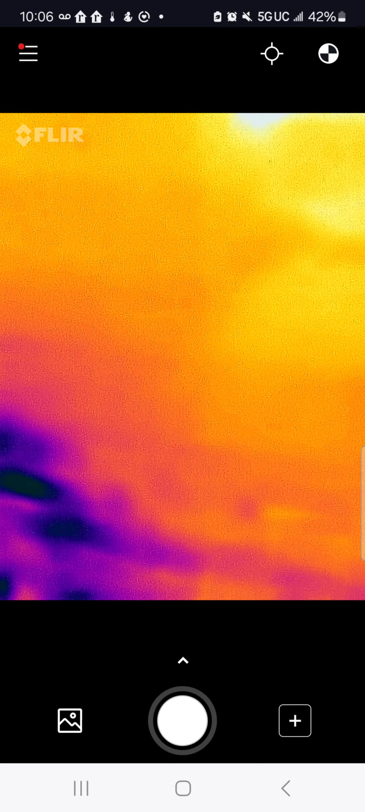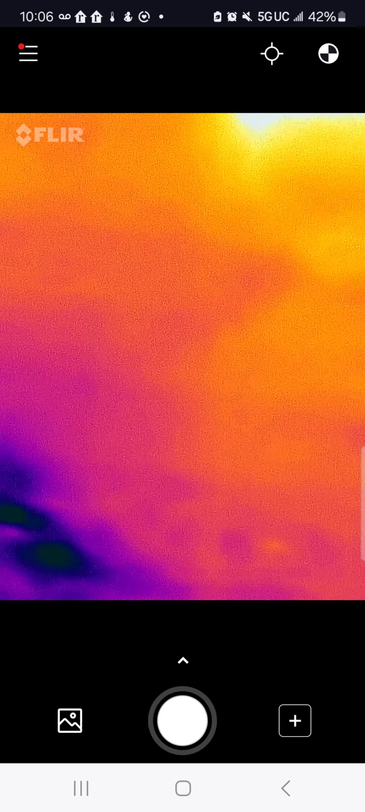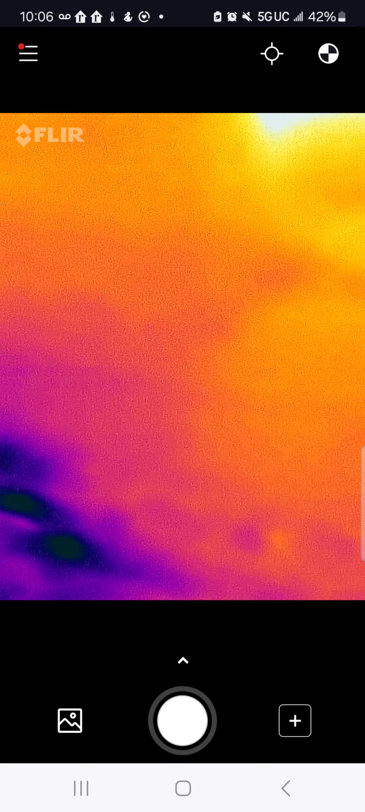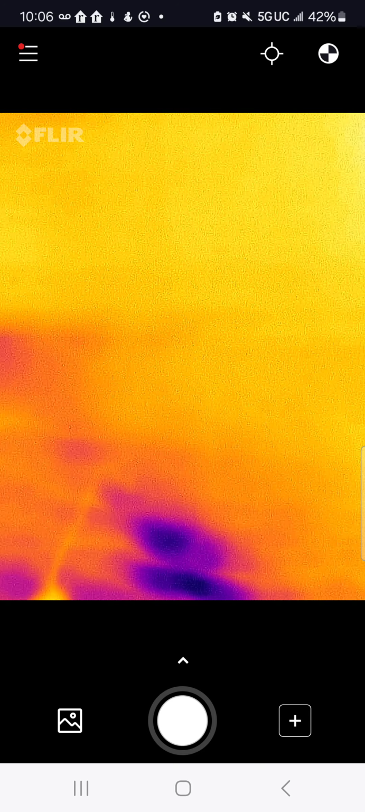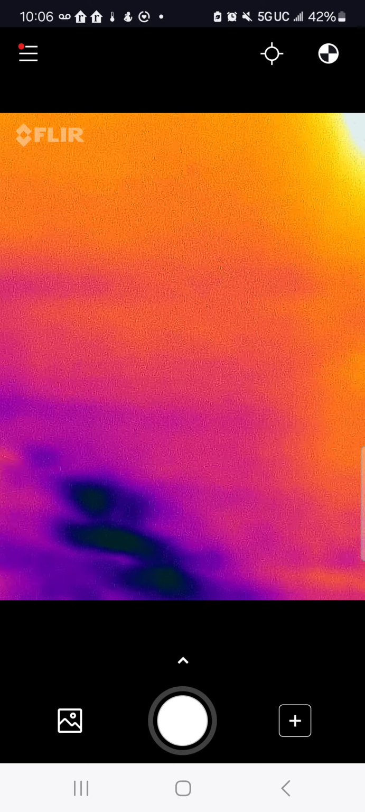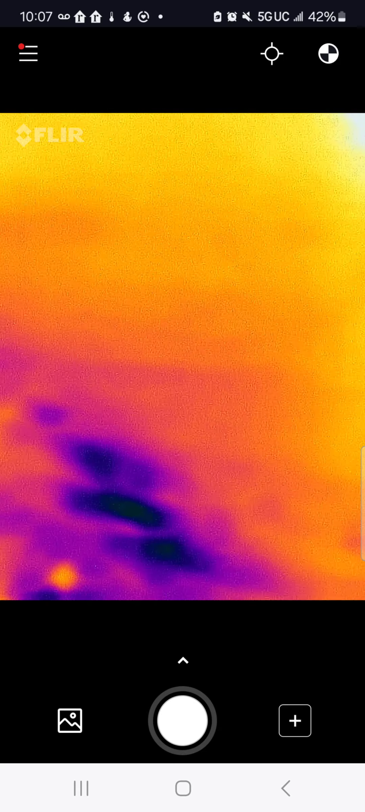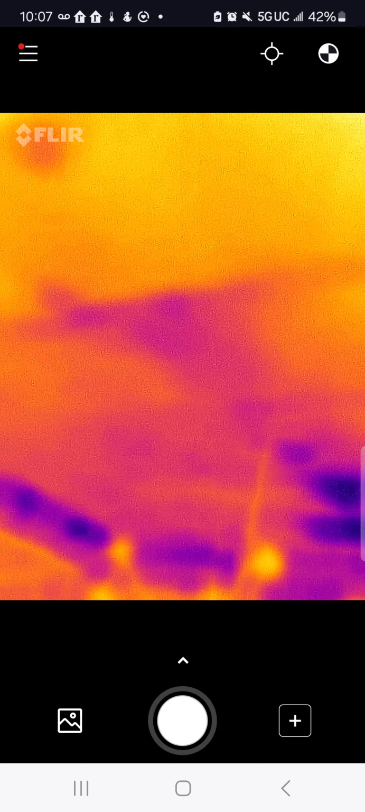This is the living room, and I already corrected the issue this morning. When I took the thermal camera yesterday, I looked at them and saw squares or round areas in the ceiling that were missing insulation.